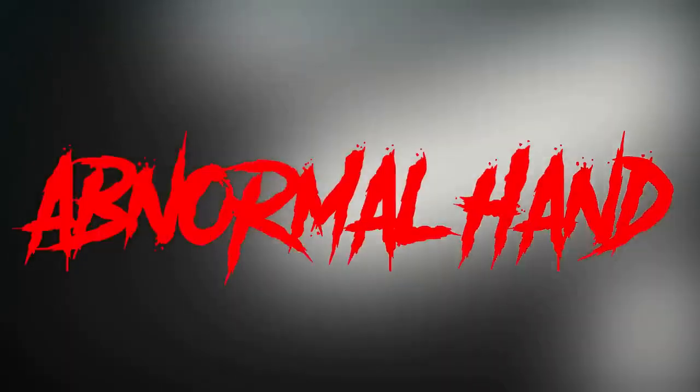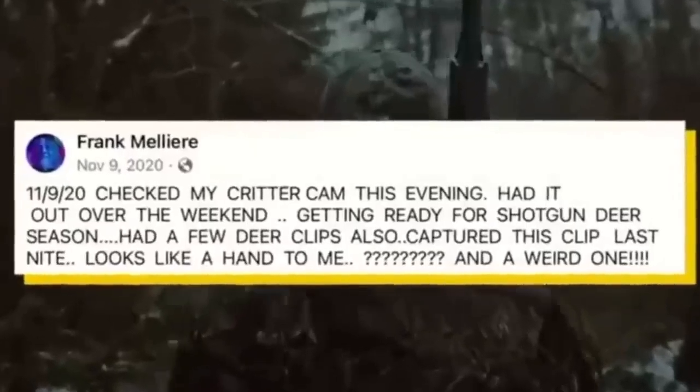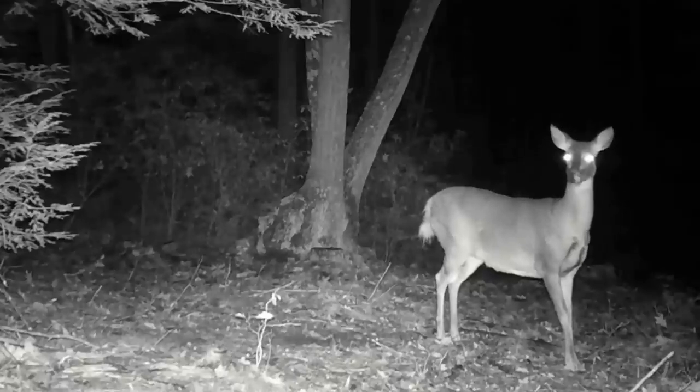Abnormal hand. Starting off strong, this one will really make your skin crawl. So a hunter took to Facebook as he was getting prepared for deer season when he spotted something horrifying on the trail camera footage. A weird-looking hand can be seen in the footage, and that is no human hand. It's too skinny looking and the fingers look far too normal. Instantly, you can tell that it doesn't belong to a human.